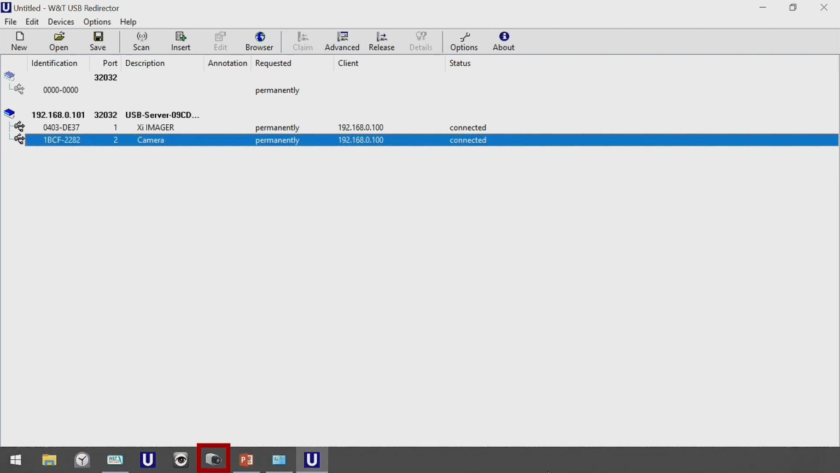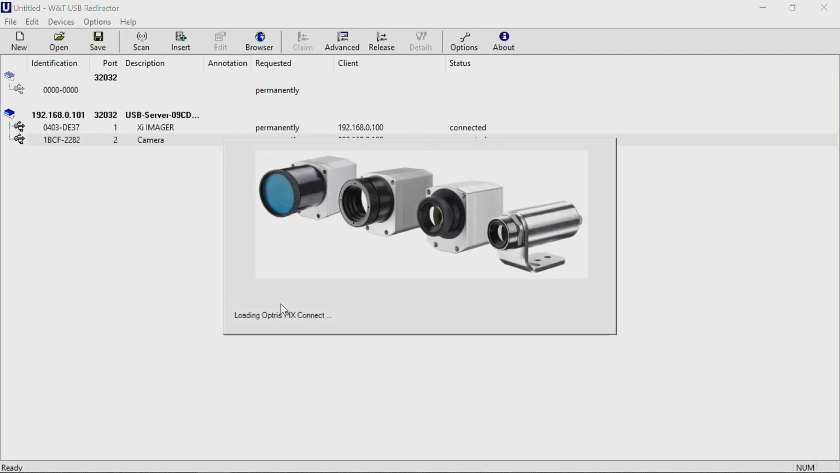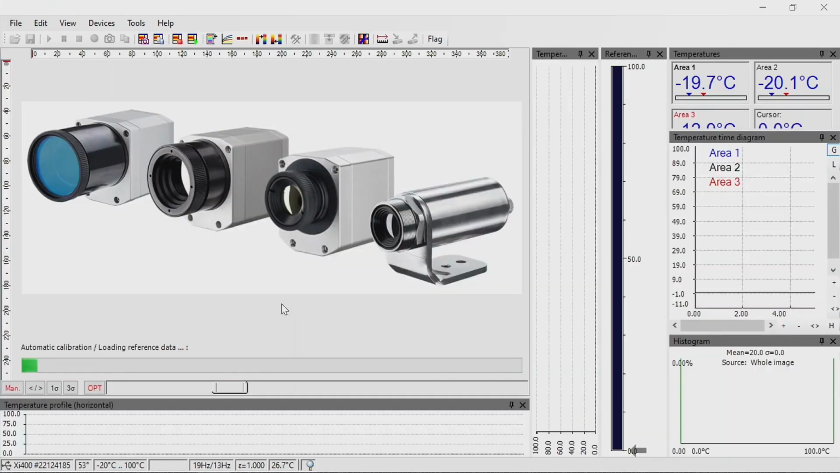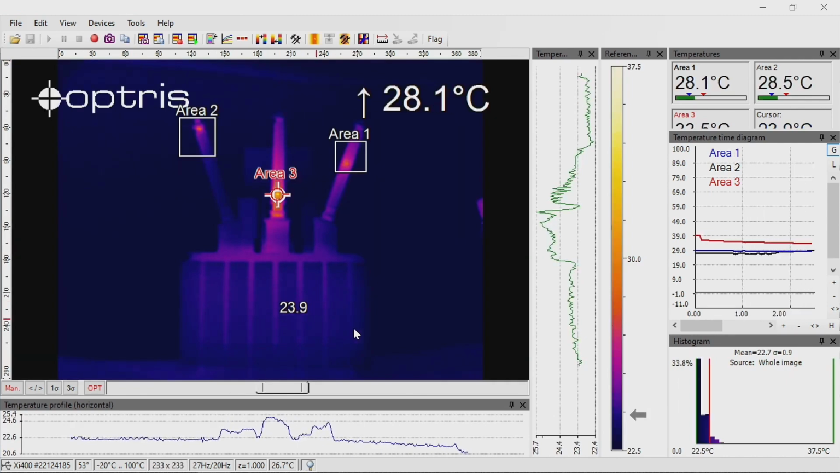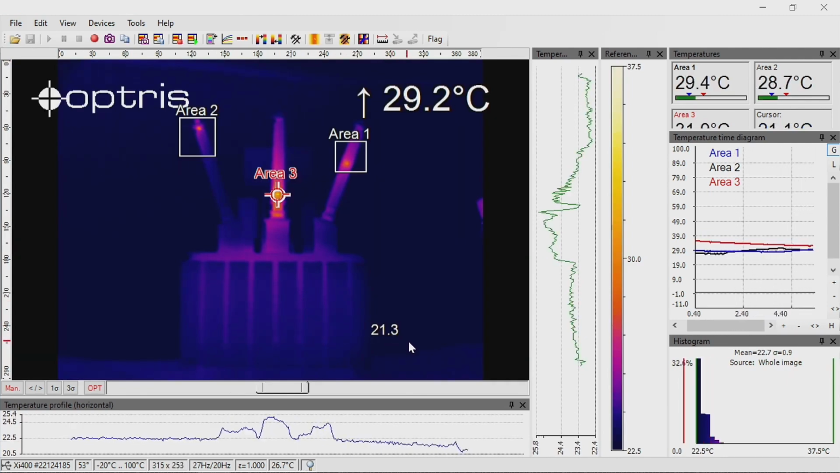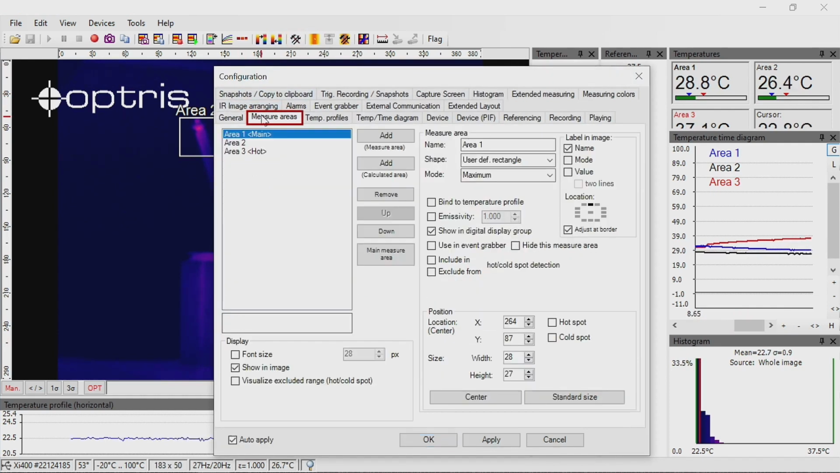Now you can start the software PIX Connect. For the first time, the software PIX Connect asks you for the calibration files. Install the calibration files via the web or use the USB stick, where you can find all calibration files. You can now see the infrared camera image in the software PIX Connect. In the configuration menu, you can find the tab Measure Areas. Here you can create and handle all measure areas.